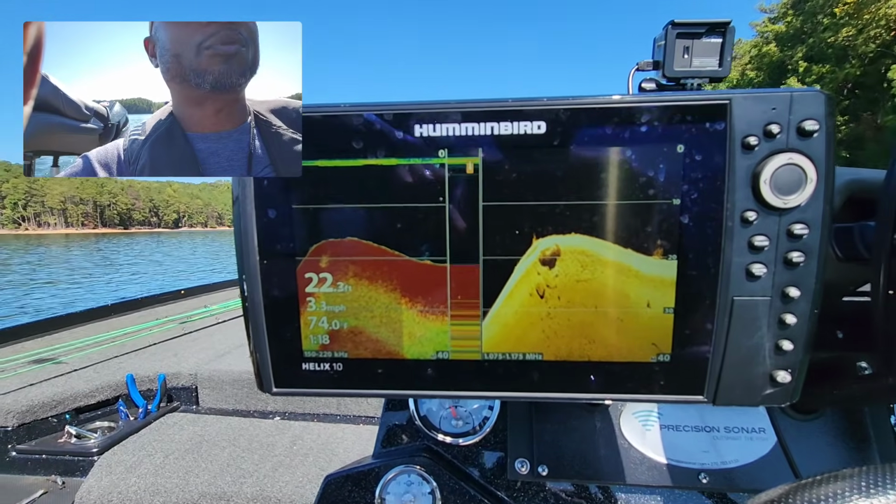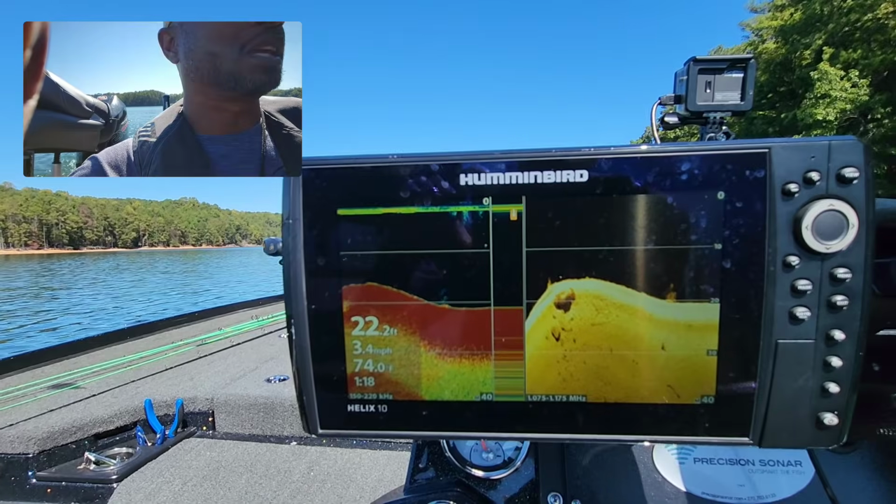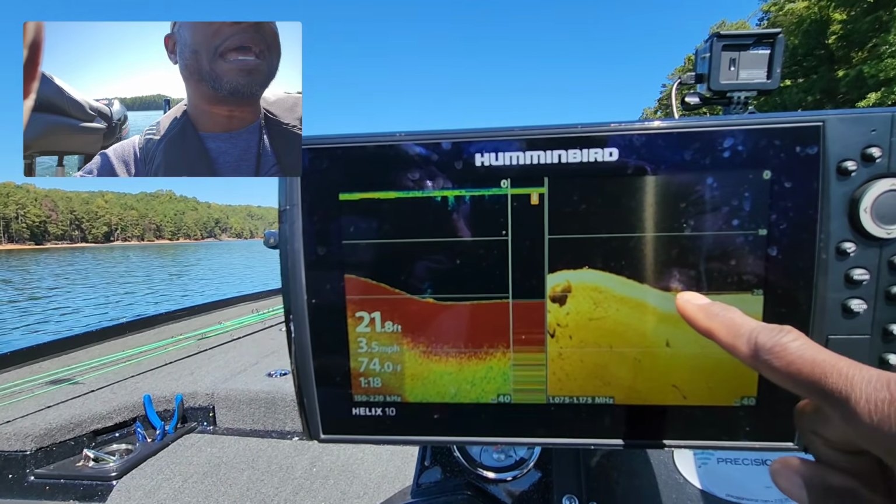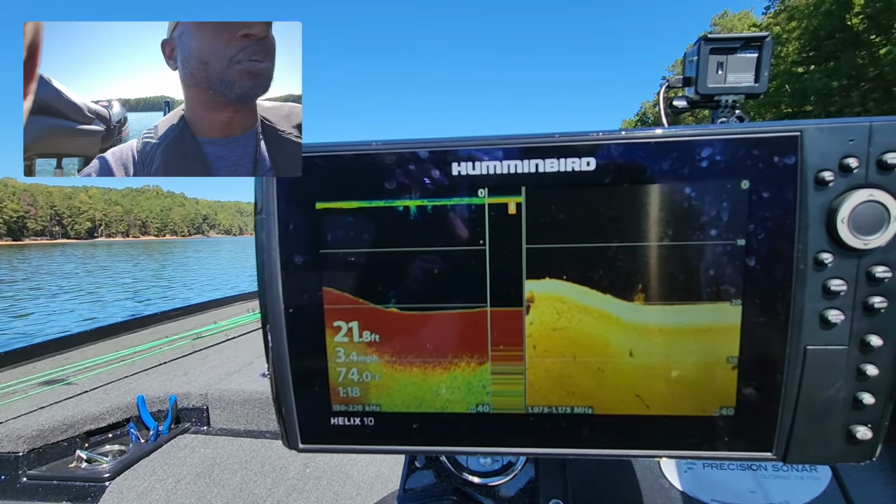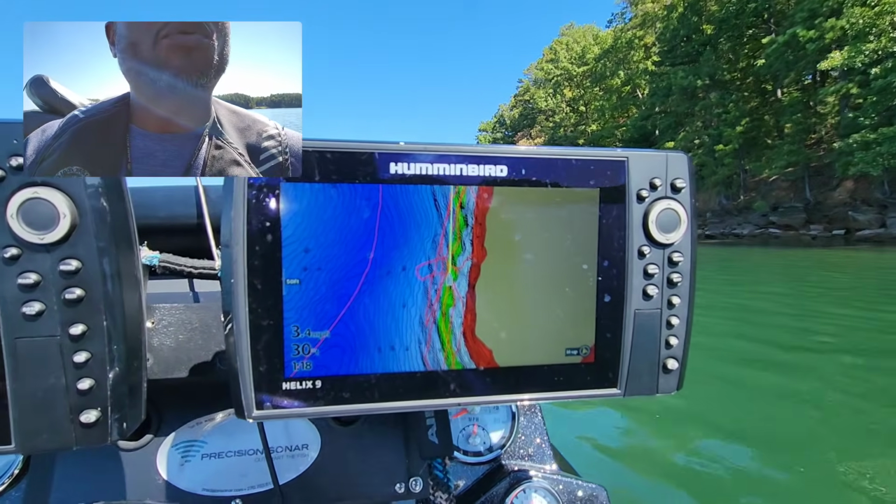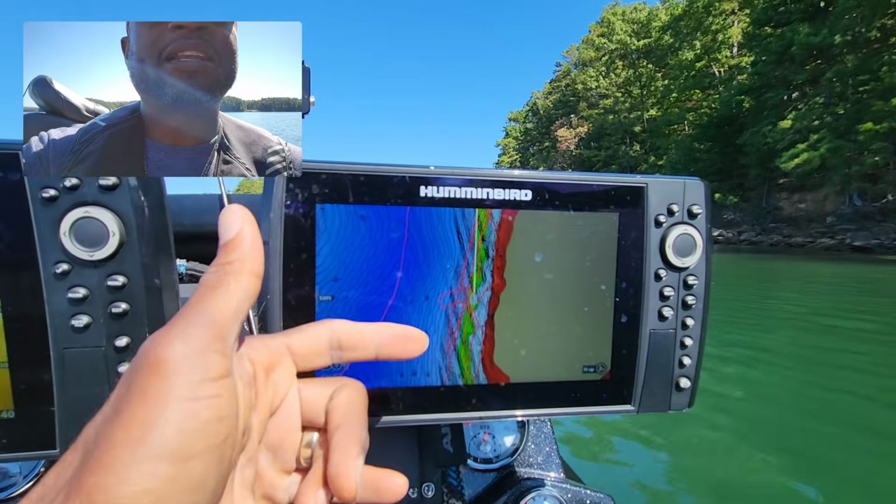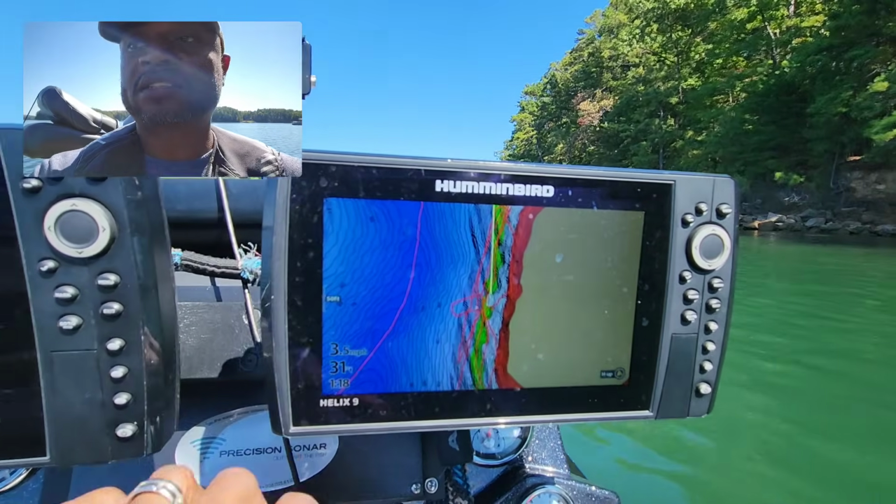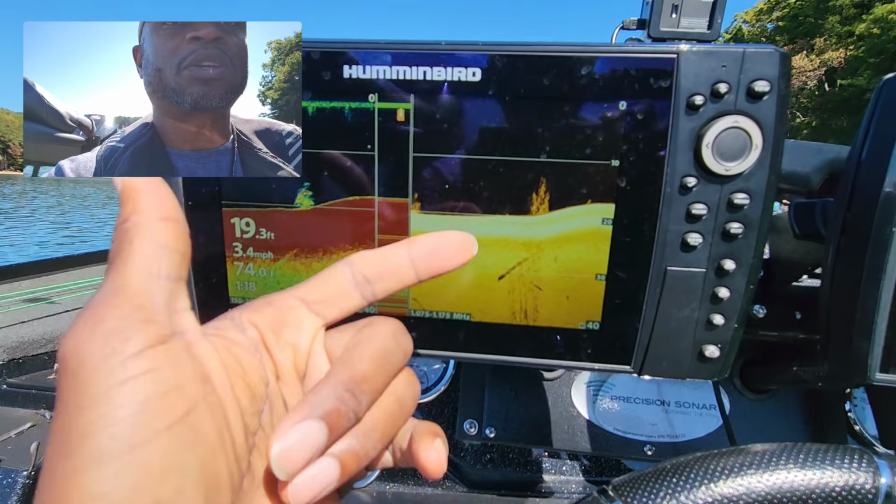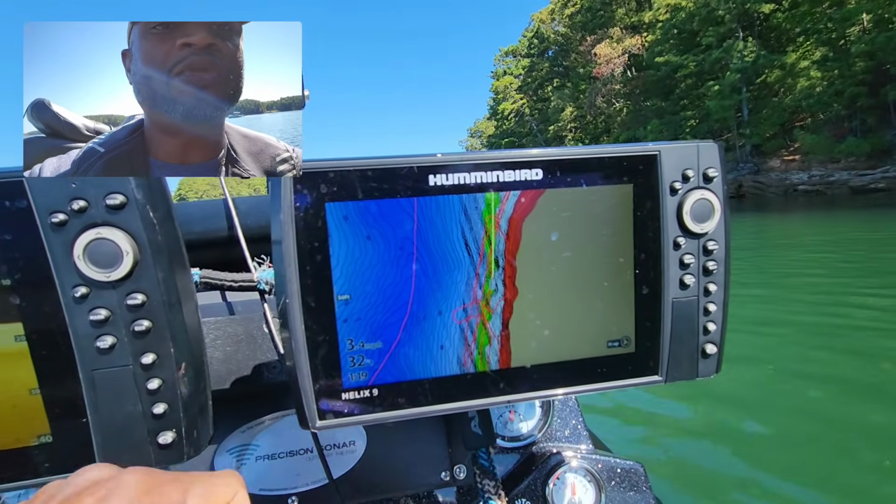There you go. So I've already come through here and marked some of these spots, put a lot of waypoints in here on things, and then I have it set to where anything that I see like that, it marks as a brush pile. This unit over here, although it's on mapping, I run side scan on this one. This unit is set to where the waypoints will mark as rocks. So whenever I see brush or certain types of cover, I will mark it with this unit. Whenever I see rocks, I will mark it on this unit over here.